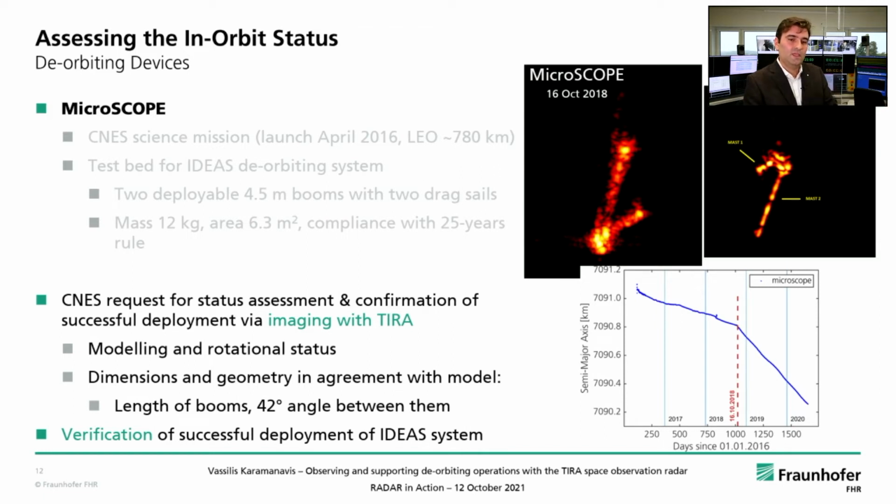has shown that indeed the deployment of the IDEAS system happened successfully. Now, this comparison between model and data happened on two different levels. That is, first, the length of the booms, where we see good agreement between the model or what is expected and what we see, as well as the very characteristic 42-degree angle between the two booms.